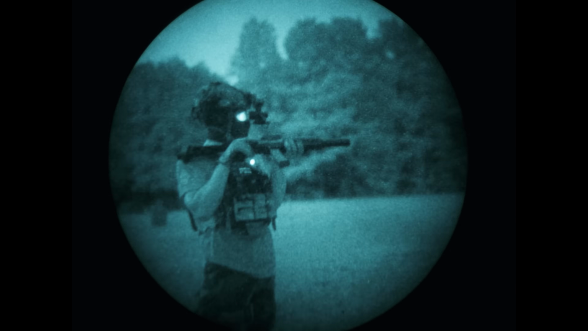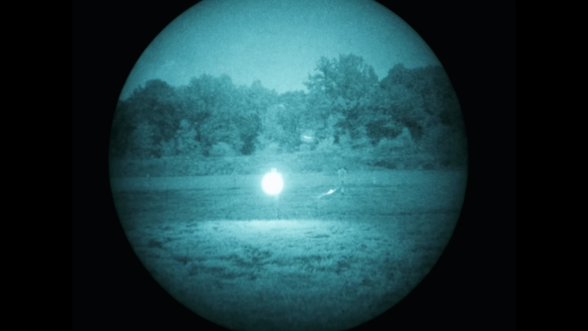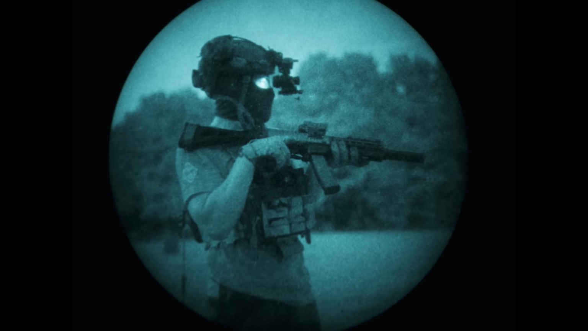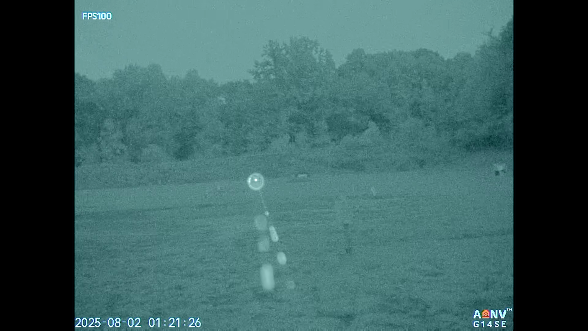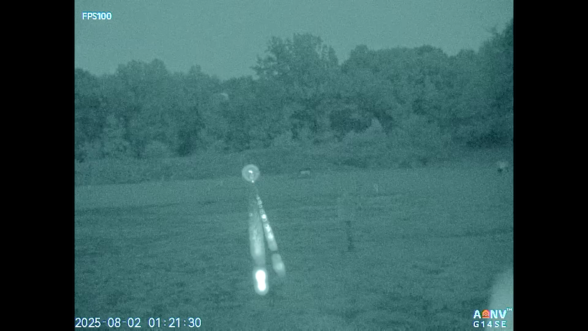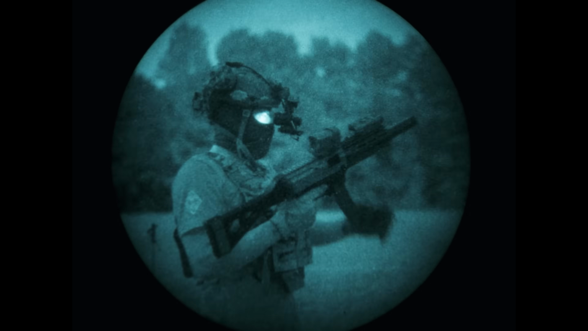The contrast of the illuminator on the close targets is a little bit blown out, but I feel like that would probably be happening with the PBS-14 too. Look at this close target. Can you focus on that? Yep. Does that look blown out, like way bright? Yeah, so same thing on this monocular. Even with analog, it's blown out. Finish this mag. Excellent.